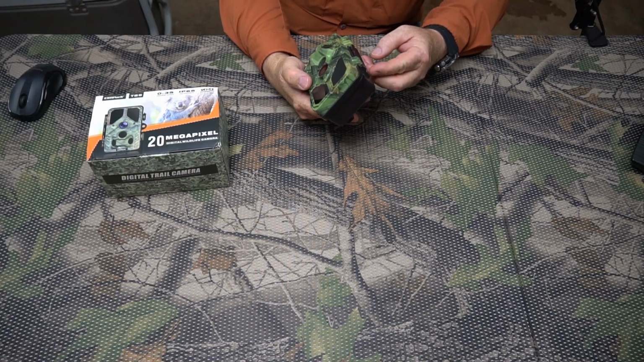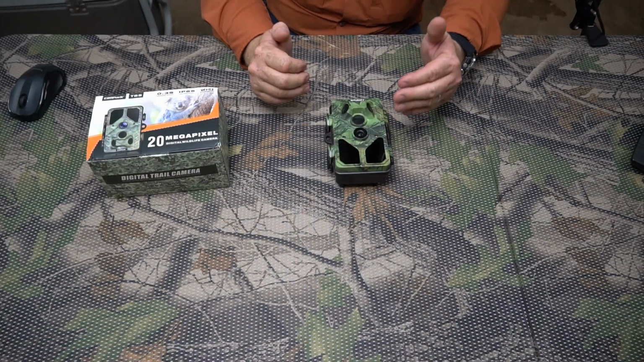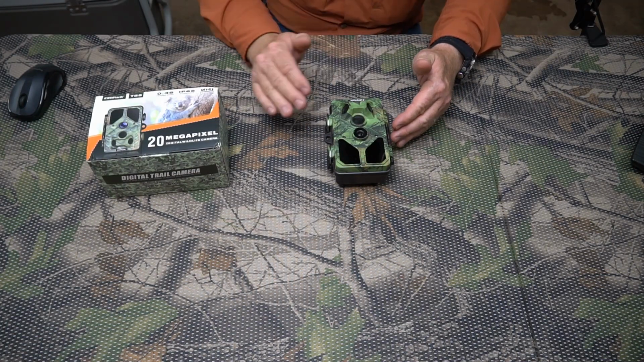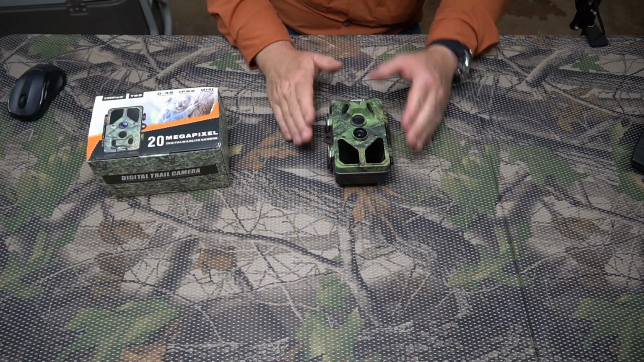That's great. I've got no complaints about this camera whatsoever. So I'm going to run it all season this year, and hopefully it's going to continue to perform. We may do a side-by-side comparison with the Campark T45 if you want to see how much better this is than that.